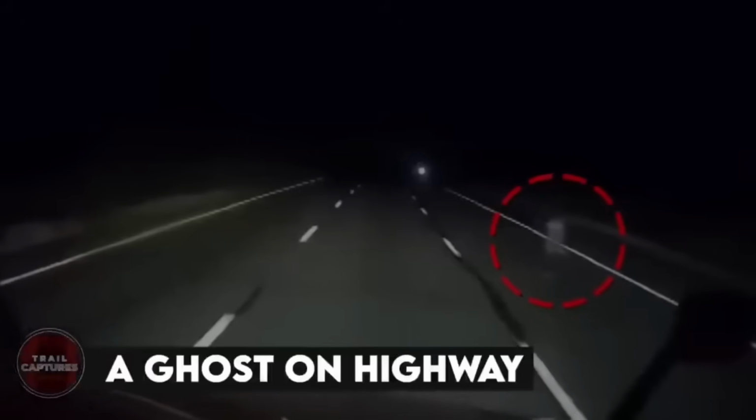A ghost on highway. While driving on the Queensland highway, the driver had no idea something surprising was about to happen. As he kept driving, he noticed something strange on the side of the road. To his surprise, he and other people saw a ghostly figure standing right in the middle of the road. The ghost looked like a pure white child floating just a little bit above the ground.